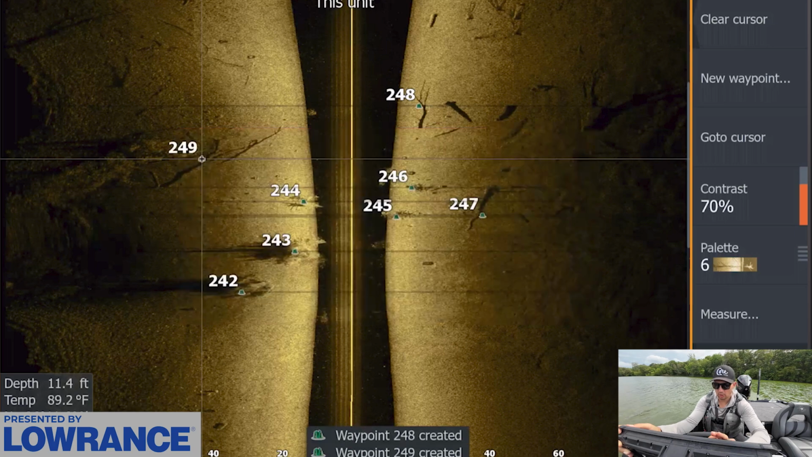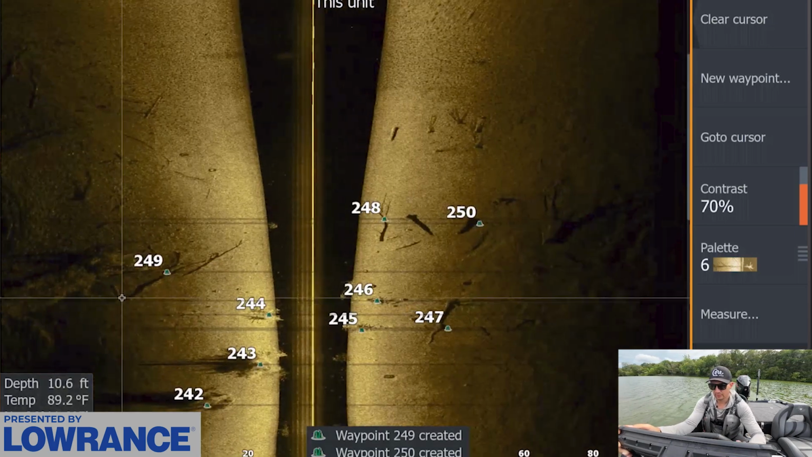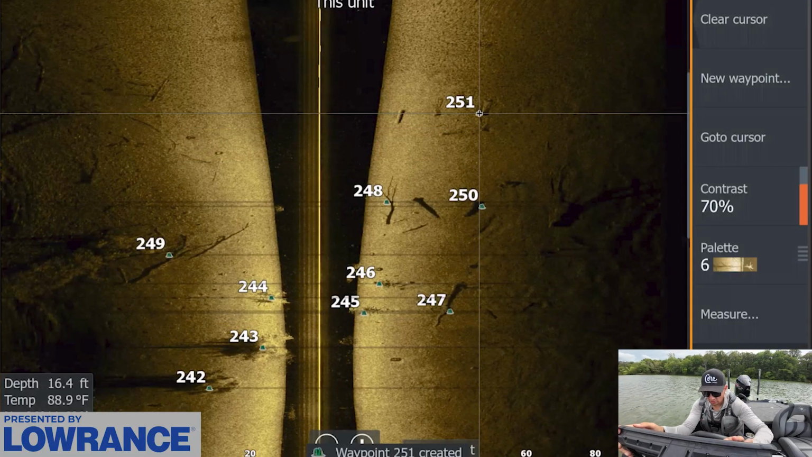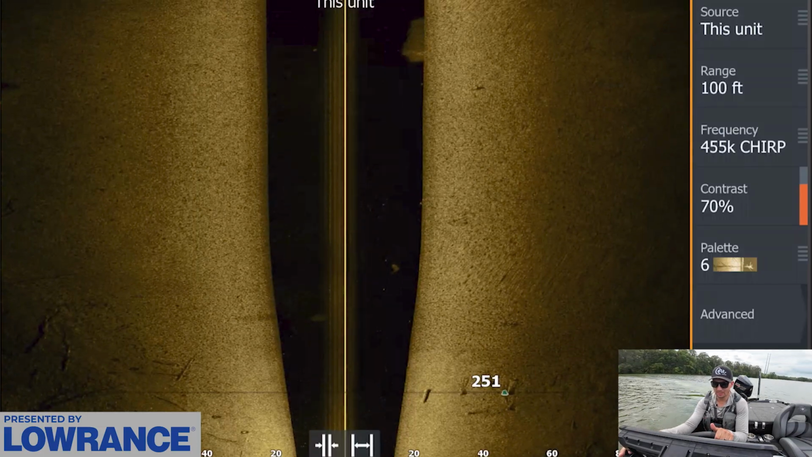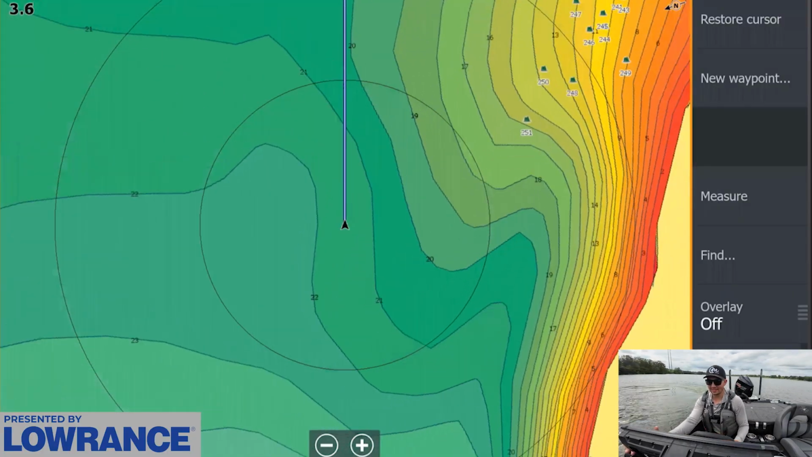I don't know how many brush piles are gonna hold fish, but we're just gonna mark it all up. And there's even some way out here. That might be a little bit too deep, but that should be pretty good. That covers it pretty good. Let's just get into position and just start fishing that, because that's a bunch of spots right here to kind of make a few casts at.